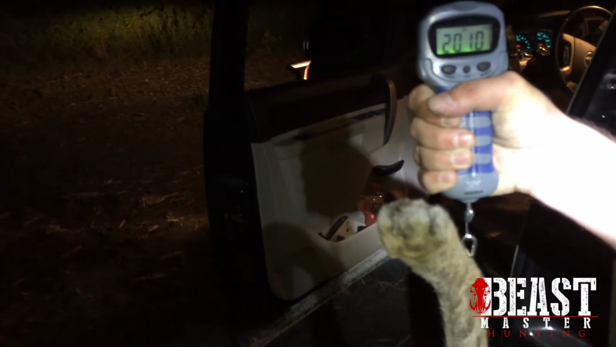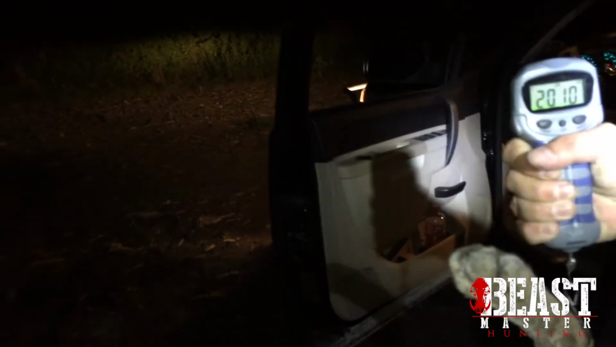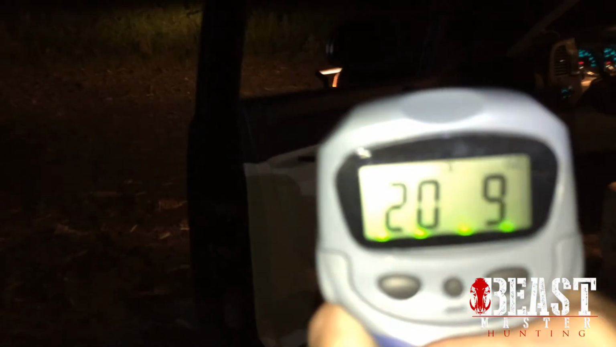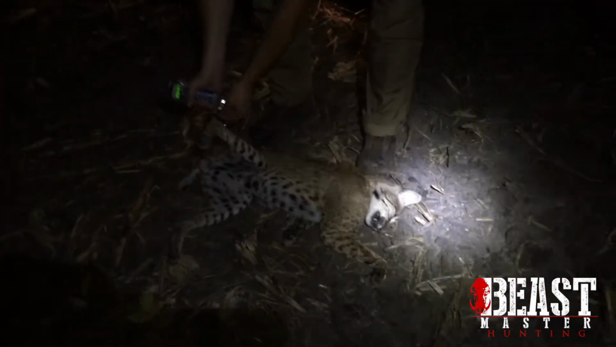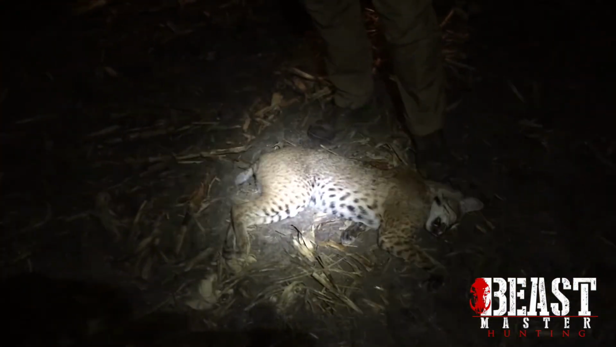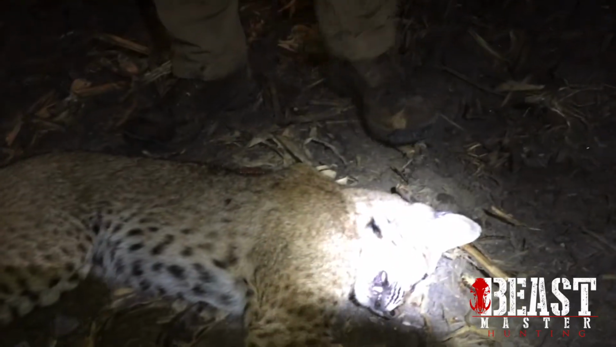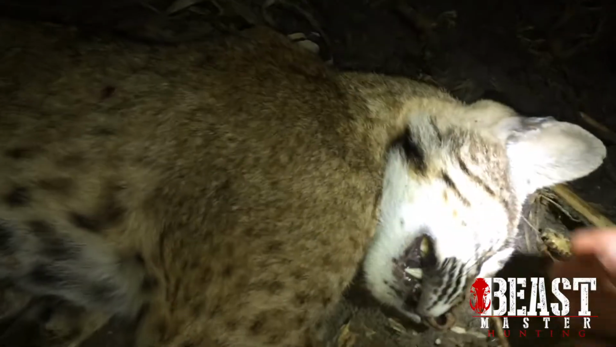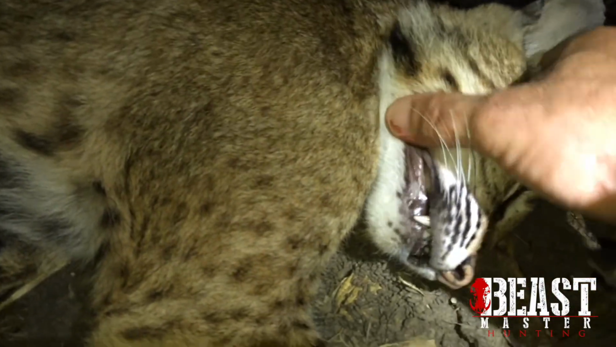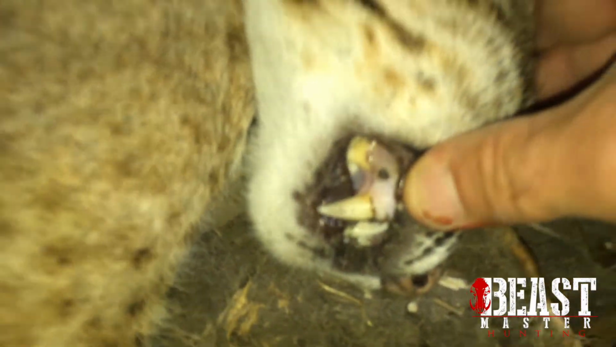Philip gets it. 20 pounds, 10 ounces. You said 20. I said 22. Oh, you said 22? Dang, I should have gone 21! 20 pounds, 10 ounces. Pretty good cat. Yeah. Good cat for around here. Not super big. He's not a West Texas big bobcat winner. But it's a good cat. Good teeth. Let's get a good picture.